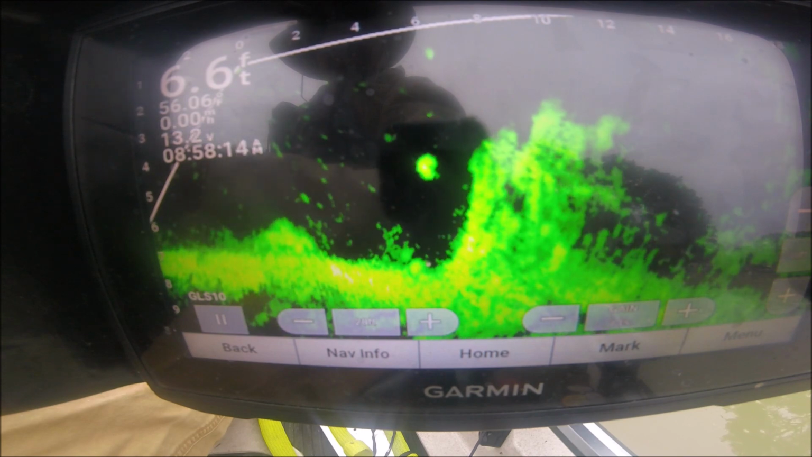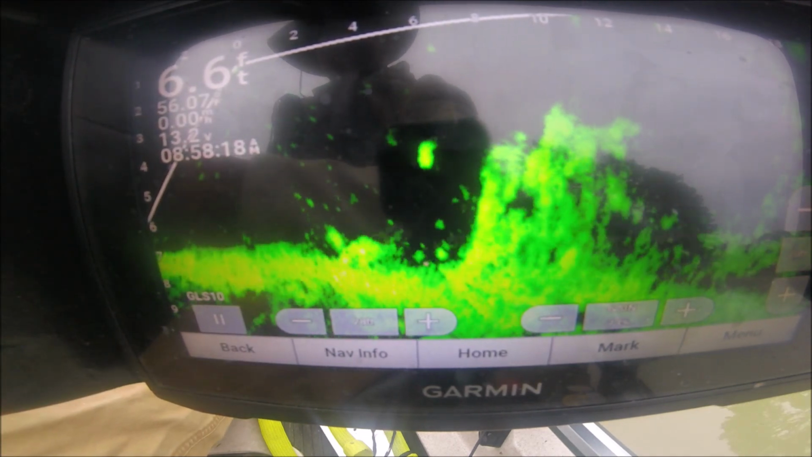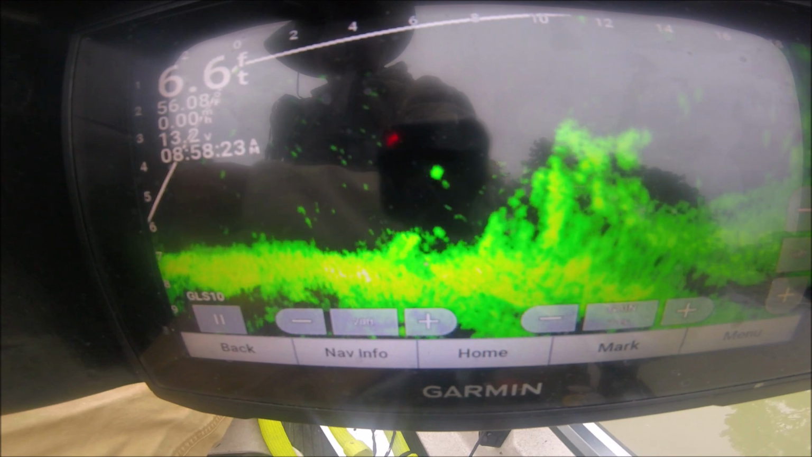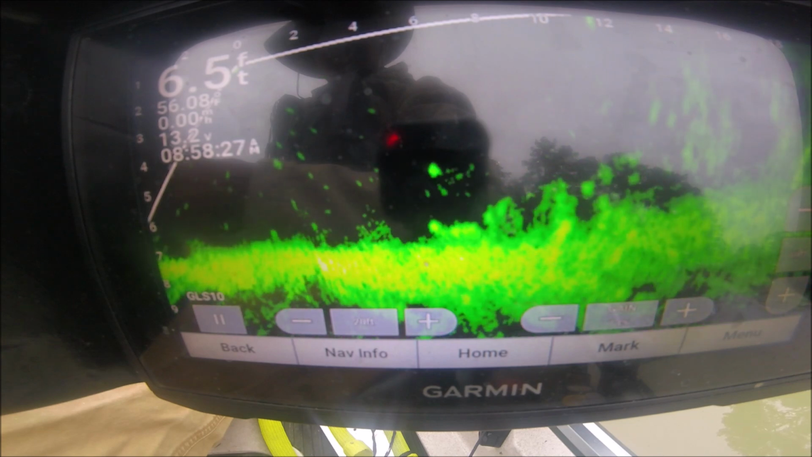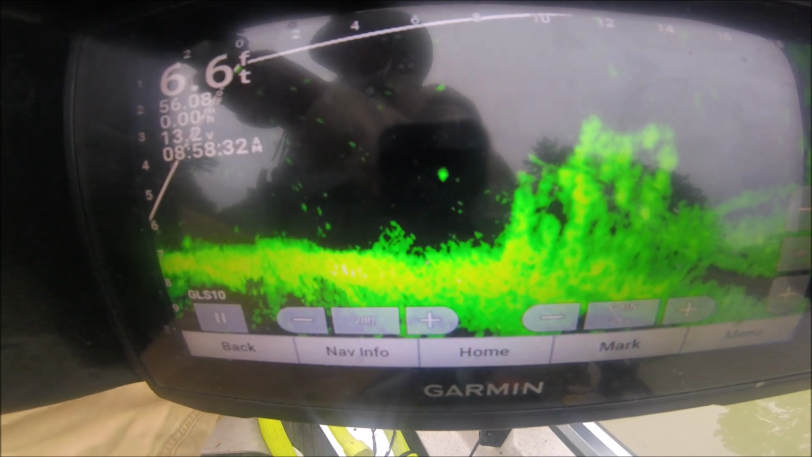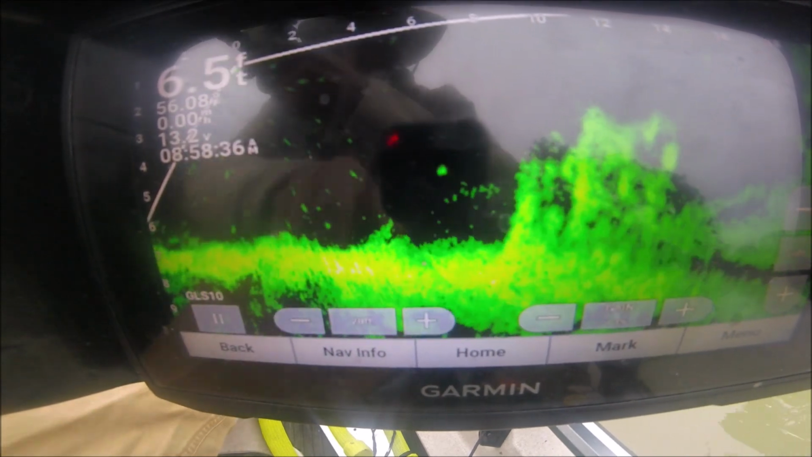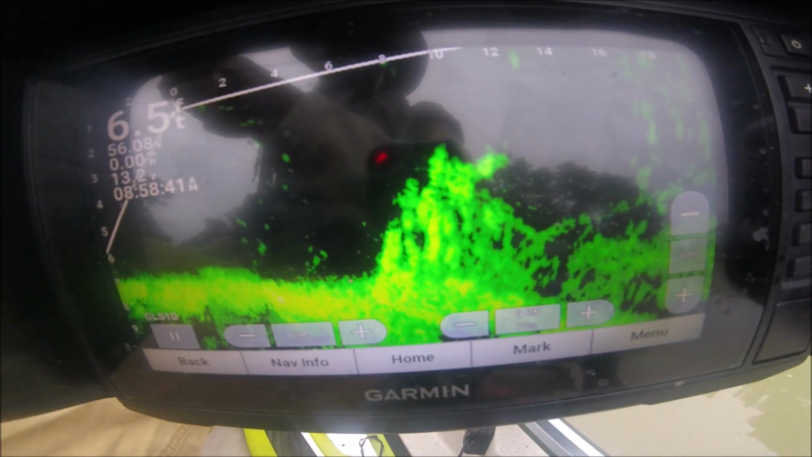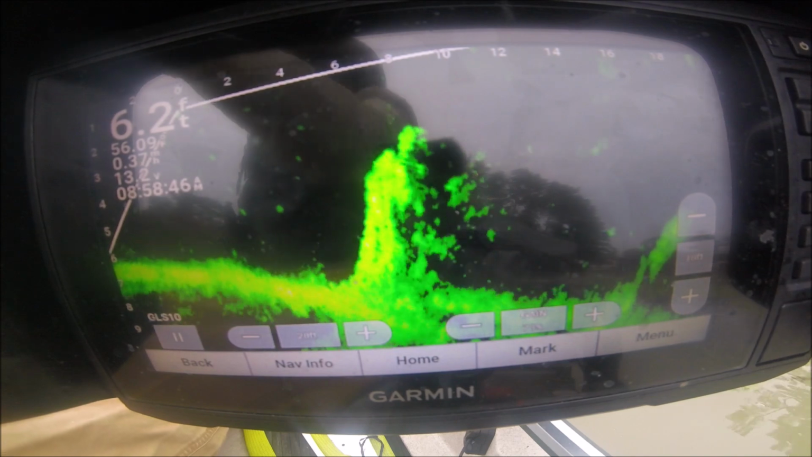Some big fish swimming down there. That's something huge coming. You know, if I really want to mess with it too long, I'm gonna give it a little shot. I think these are some fish right in here on it. Trying to get y'all some good monitor footage this time.